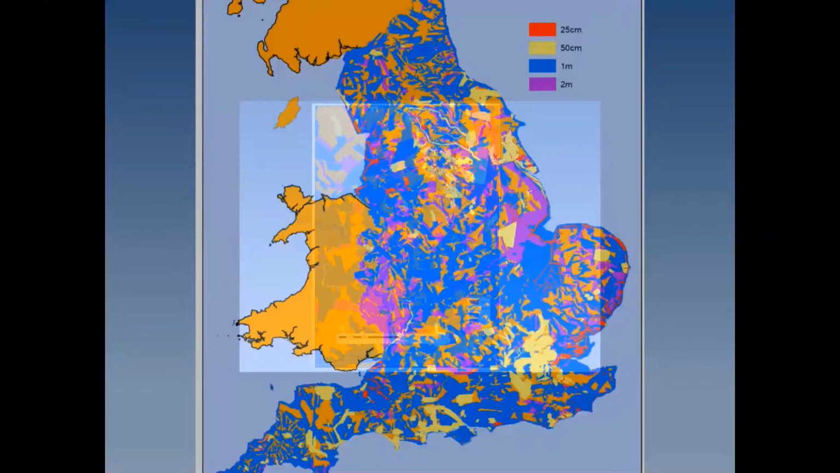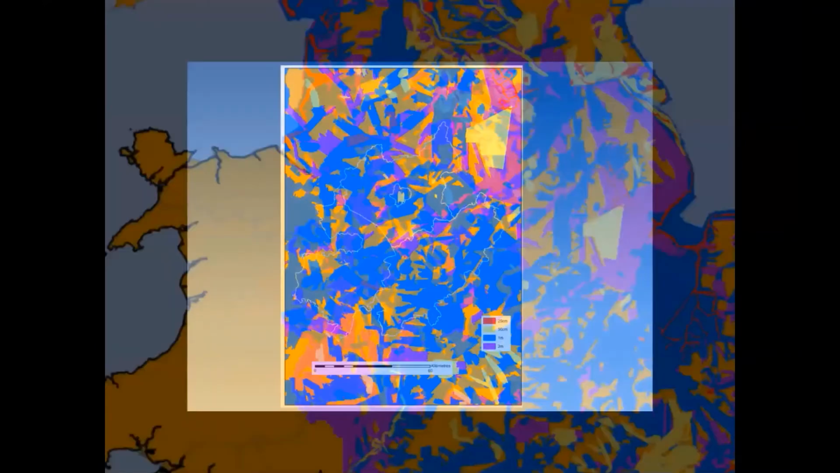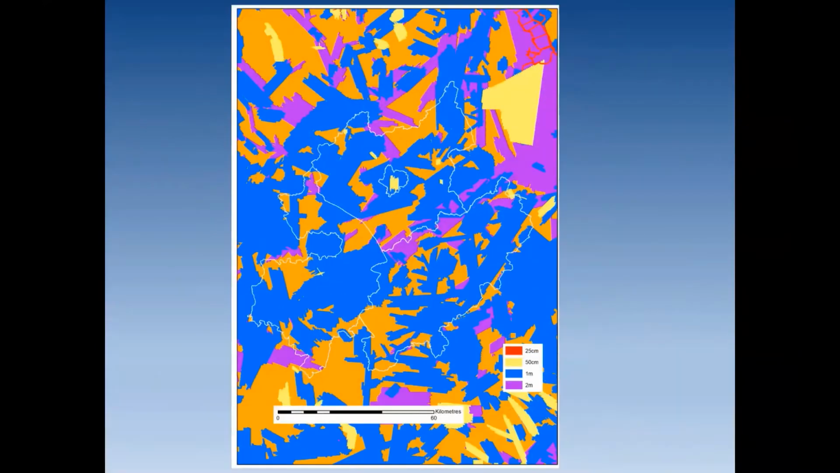And if we look in the Leicestershire area, for those of you not from this region, and also from overseas, we're looking at Leicestershire in the East Midlands, Leicestershire, the county here, with Leicester in the centre, and that is where our data is. So a lot of 1 metre data, not very much higher resolution than that.